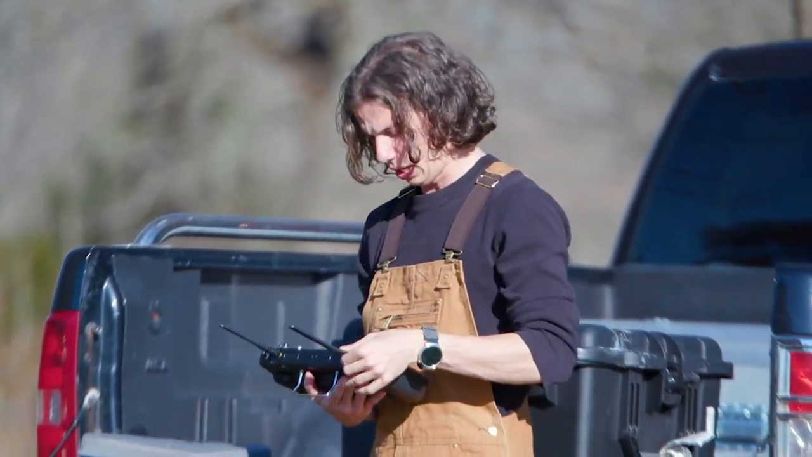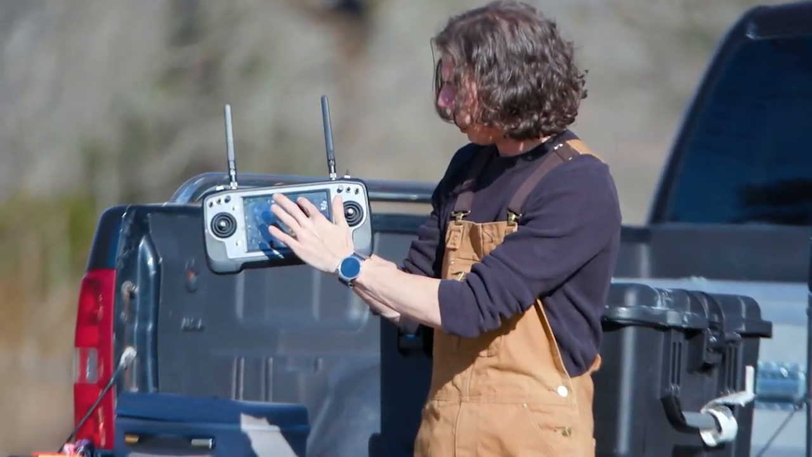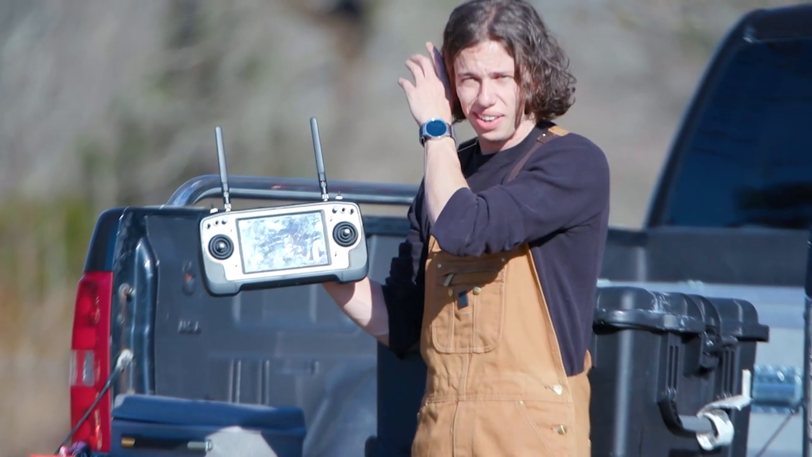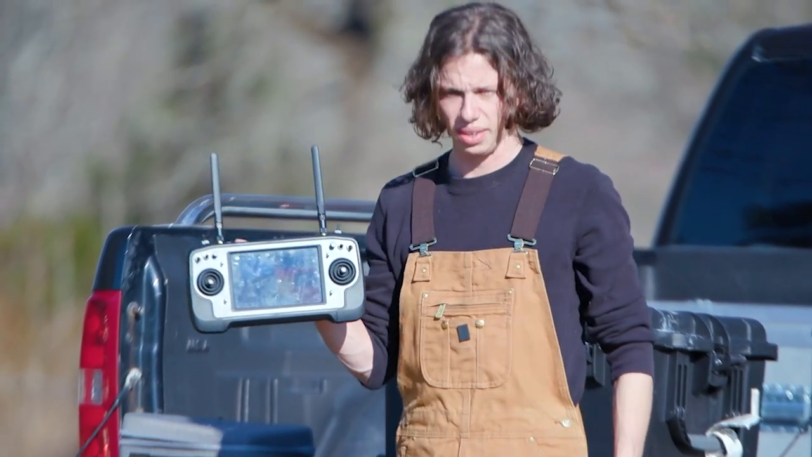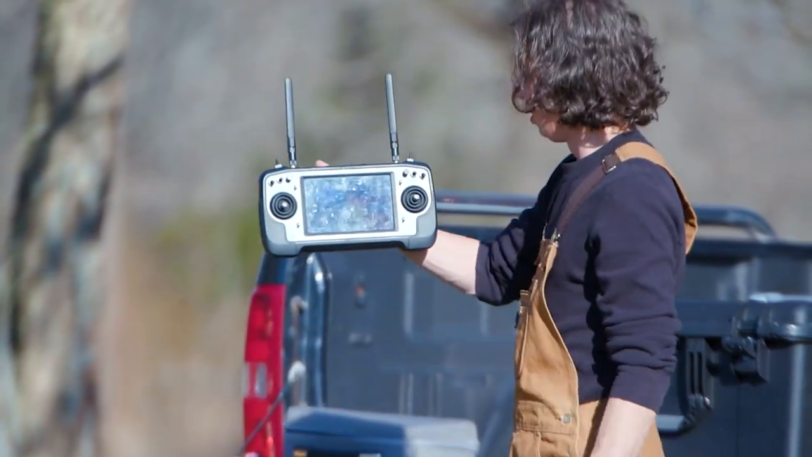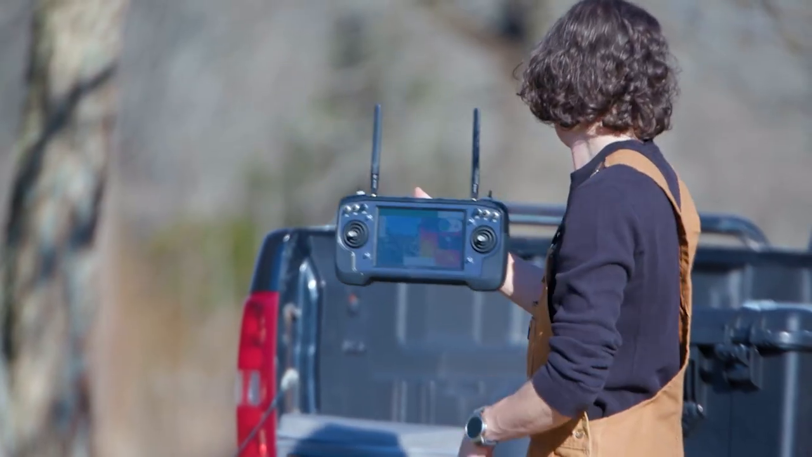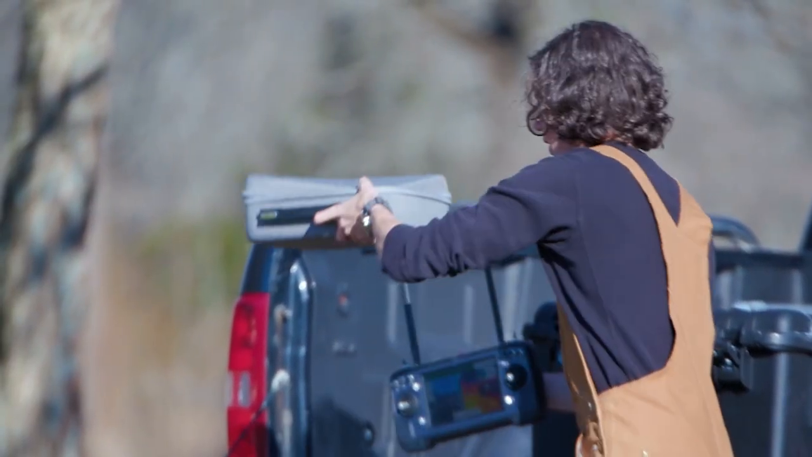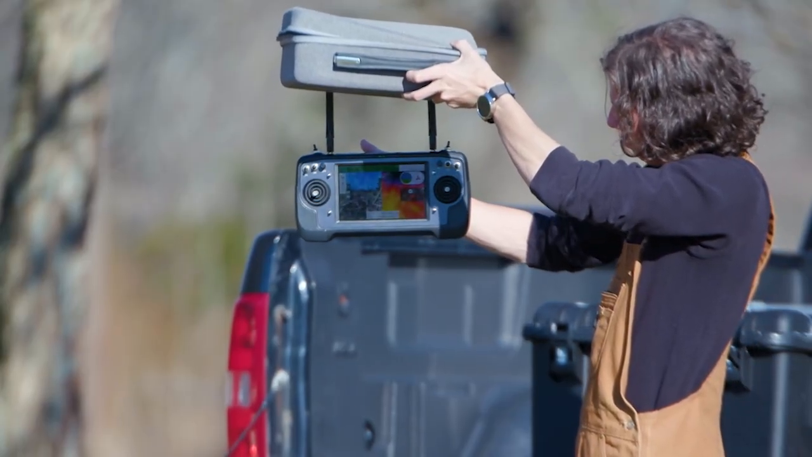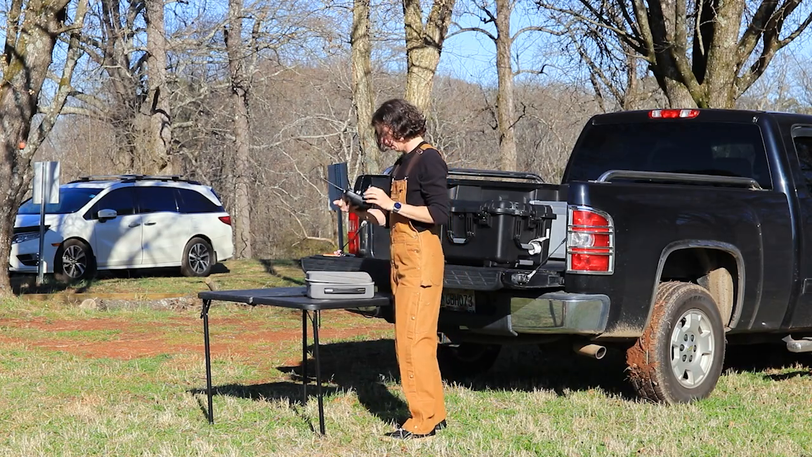But let's go ahead and wait for this connection to finish establishing. We're just waiting for that green bar across the top to go all the way across. I don't know, maybe that camera might be able to see it, but filming in direct sunlight, who would have thought? Not a great idea. I don't know, maybe that will help a little bit. And we're not getting a full connection.